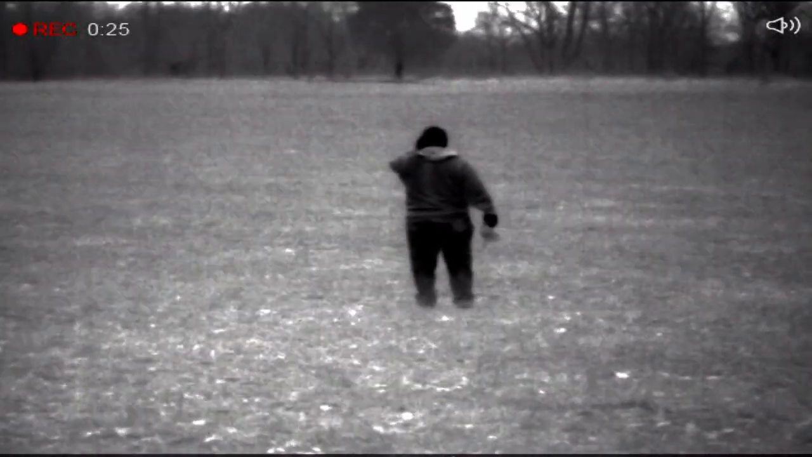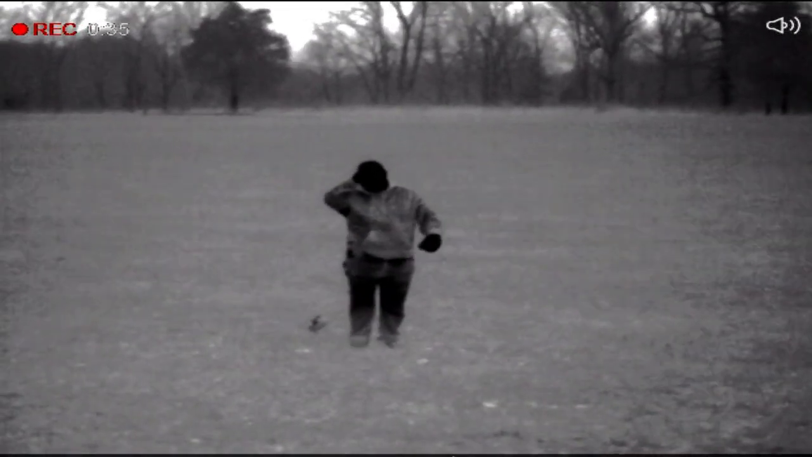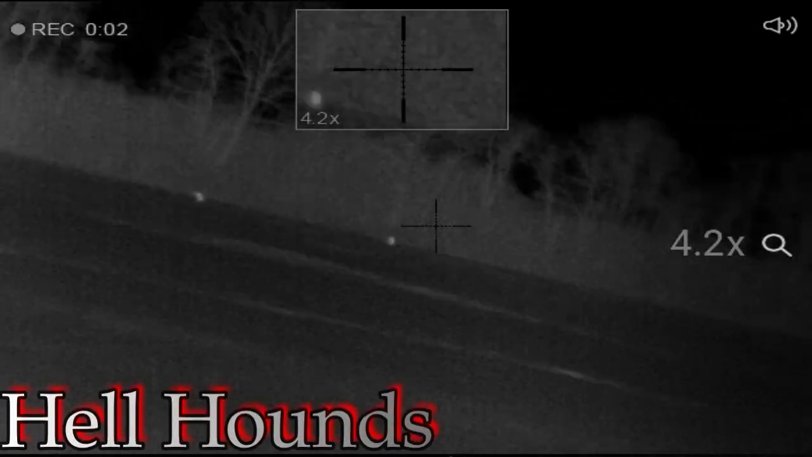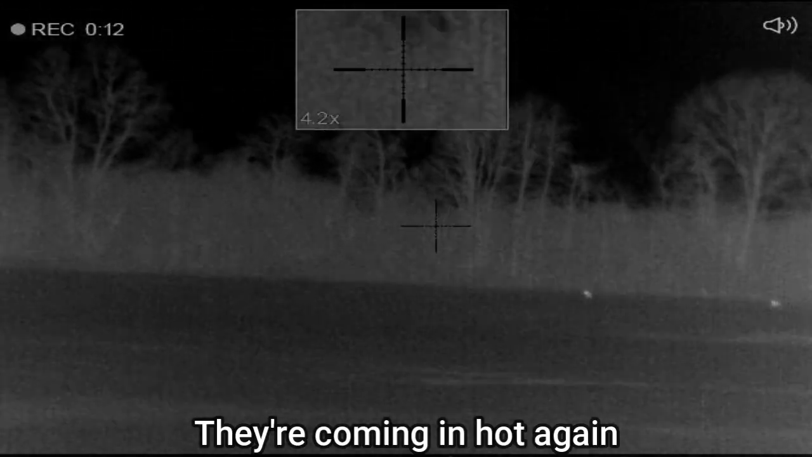He's going to go through a bunch of scenarios on the call before he has any success on this hunt. Howls, distress, fights. It's not only till he breaks out the secret weapon that he's going to see anything. Ladies and gentlemen, hellhounds. They stopped. They're coming on.